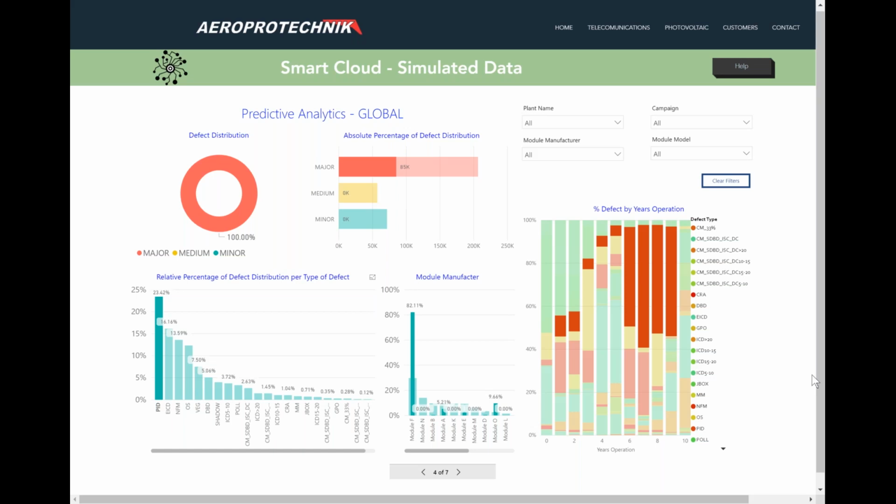So now imagine that you say, okay, that's good, I have a good insight. So I have 10, 20, 30 megawatts, doesn't matter, with this type of modules. I know that the farms are quite young, but from my trending and my analytical forecast, I know that they will get PID quite soon. So you can act in advance, right? You can do many things. Many customers are doing it already, acting in advance in situations like this one.